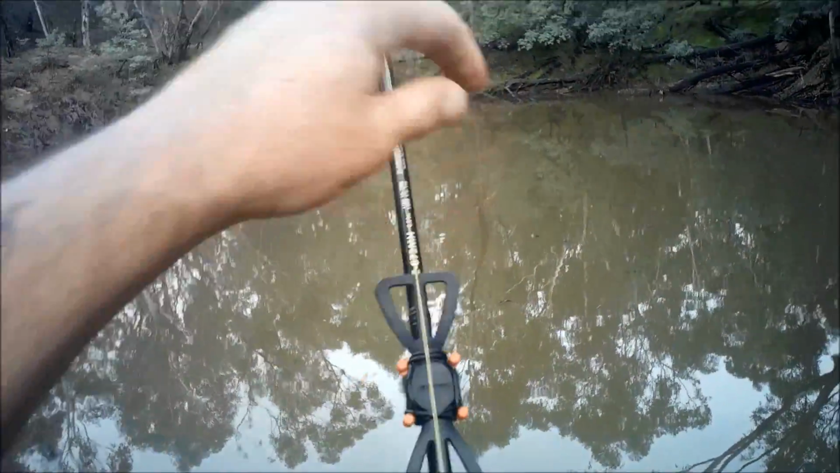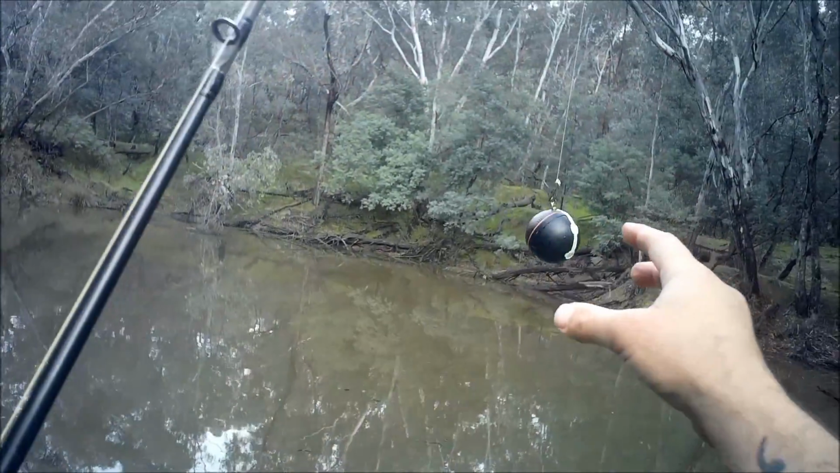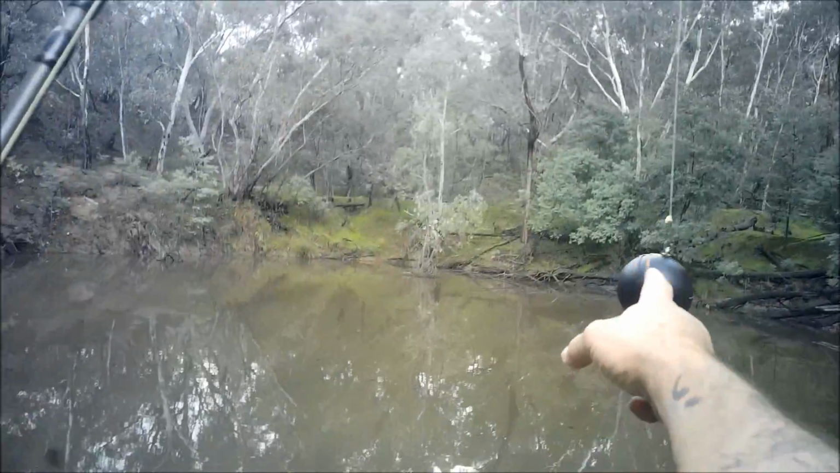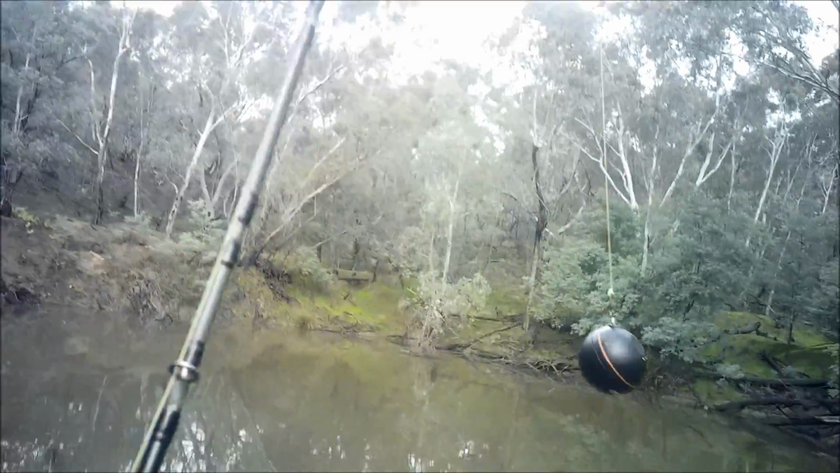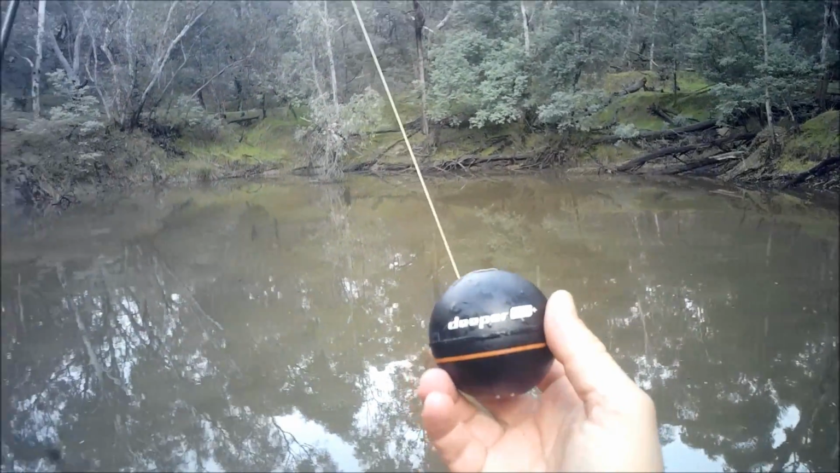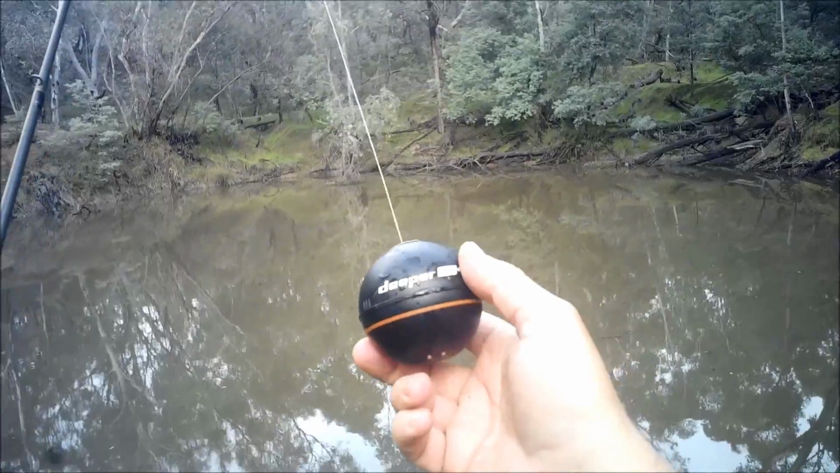This is the bracket that holds my phone on there, because if you saw my first video, you'll know that this fish finder here, the deeper fish finder, sends a signal via Wi-Fi to my phone, which is there or in my hand or wherever I want to put it. The older deepers run on Bluetooth, and I believe the Bluetooth is good, but I have been led to believe that the Wi-Fi sends a clearer signal and gives more detail because it can transfer more data. So let's show you how this works.